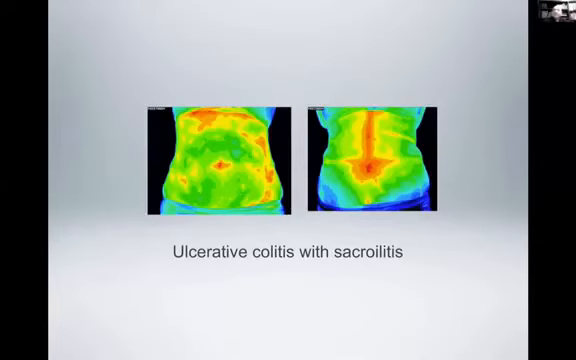Aside from this clear vertical pattern of hyperthermia at the left lateral aspect of the abdomen, which is consistent with the colonic dysfunction which we know this patient has, when we looked at her back, she's got a significant amount of hyperthermia over the sacrum. That's interesting because there is a known association between ulcerative colitis and sacroiliitis, which is what I think we're seeing here.